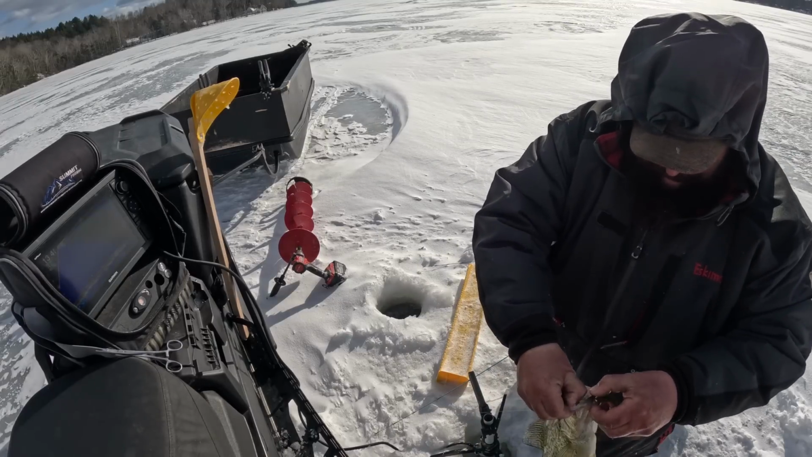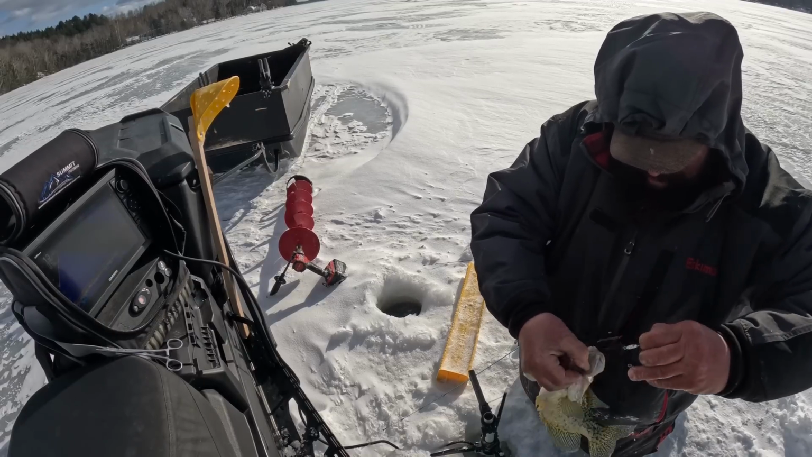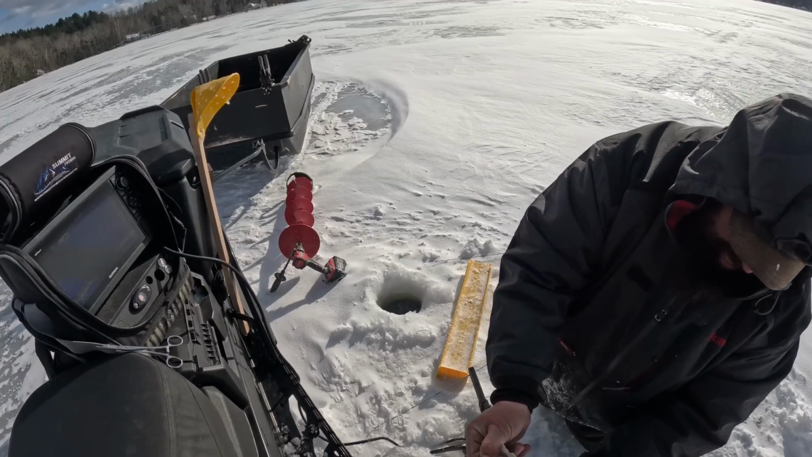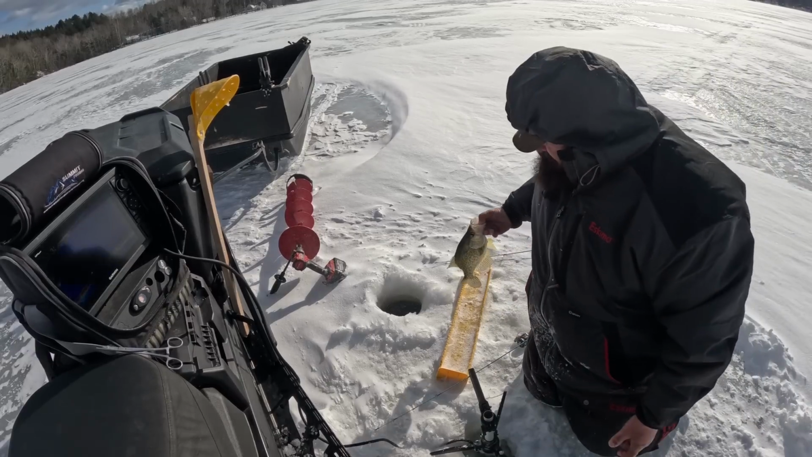That one just barely ate the Rattle Master, but anytime you can get 2 thumbs in their mouth like that, it's a pretty big fish. But yeah, there's the Rattle Master I'm using. That's a stinking big Maine crappie right there. Look at the size of that mouth. Thick through the shoulders. Let's get him back.